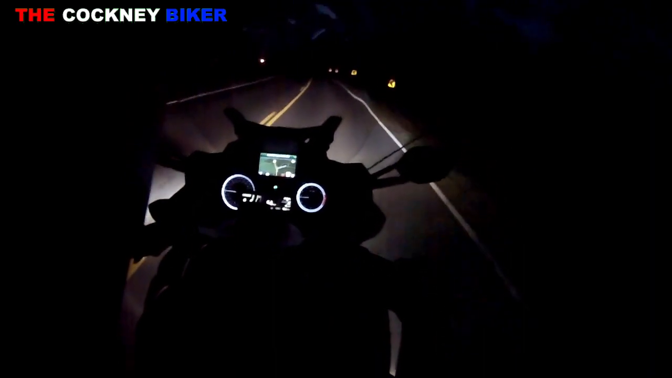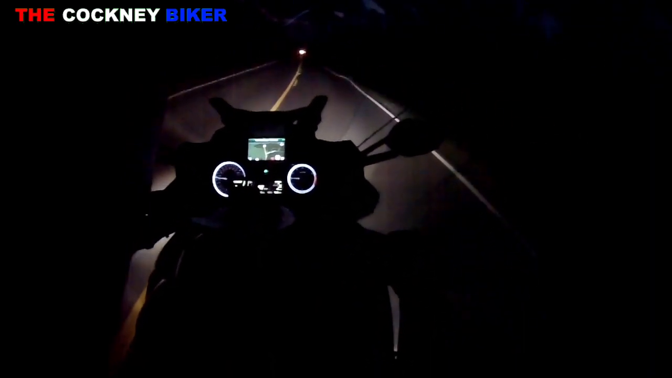Alright, let's check that adaptive control. So let's turn it back down to there. Get into a nice lean angle. Yeah, they really do work. I don't think you'll be able to see it much on the camera, but it's definitely there. I've never really had a motorcycle with a fairing before. All of my headlights have been on the handlebars, so obviously whichever way you go, it's going to point in that direction. I'm not going to dismiss it out of hand, but it does seem like a bit of an exaggeration as to its usefulness.